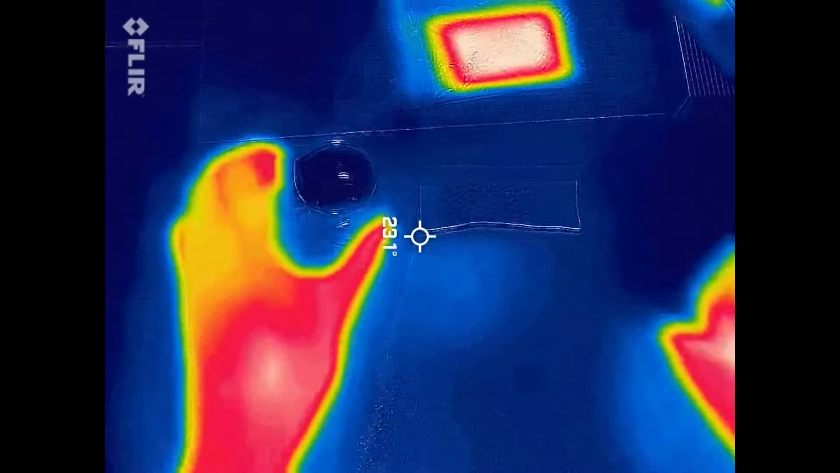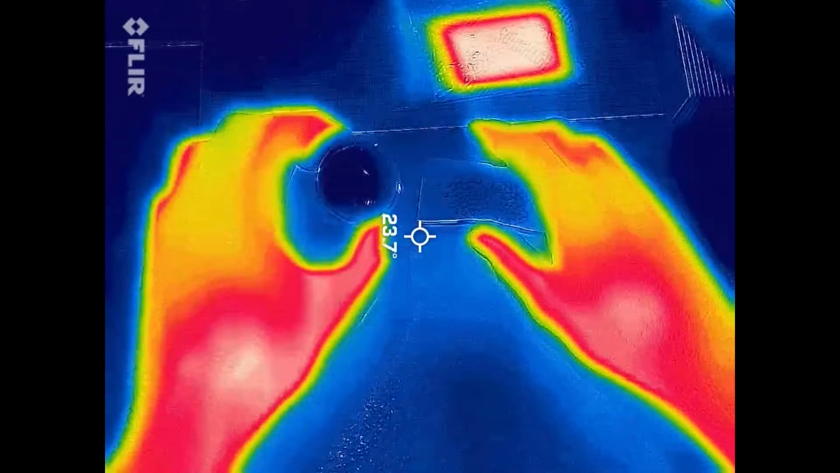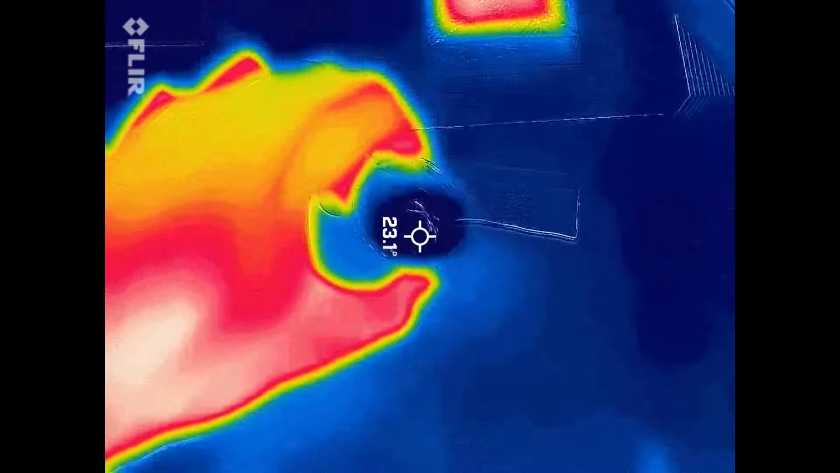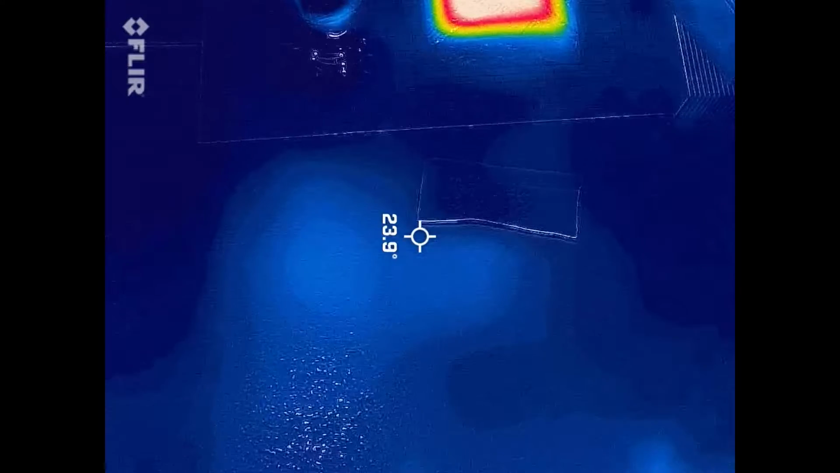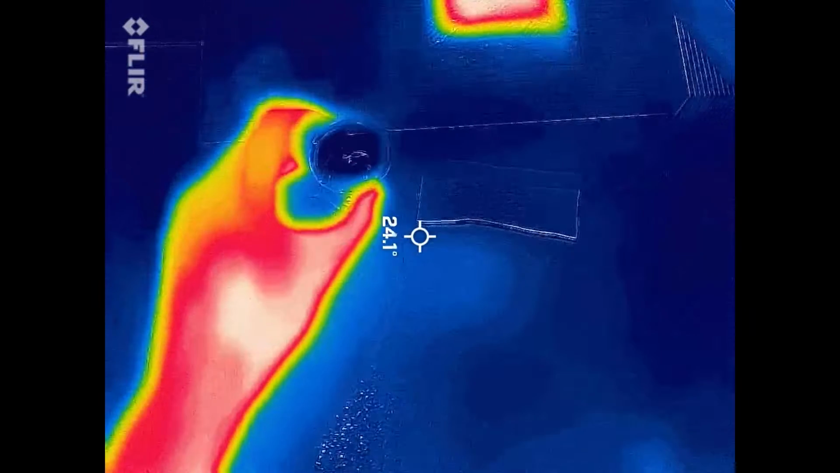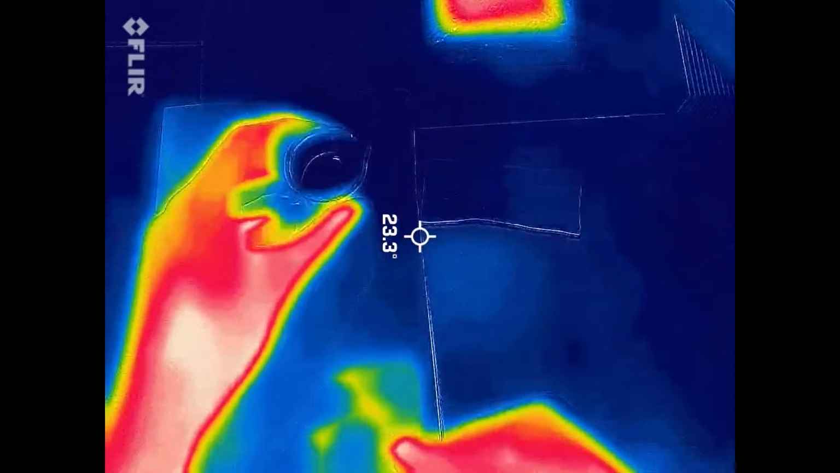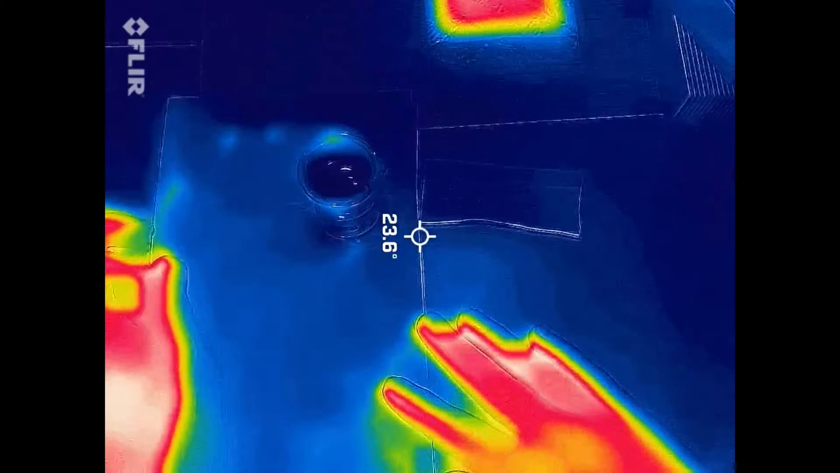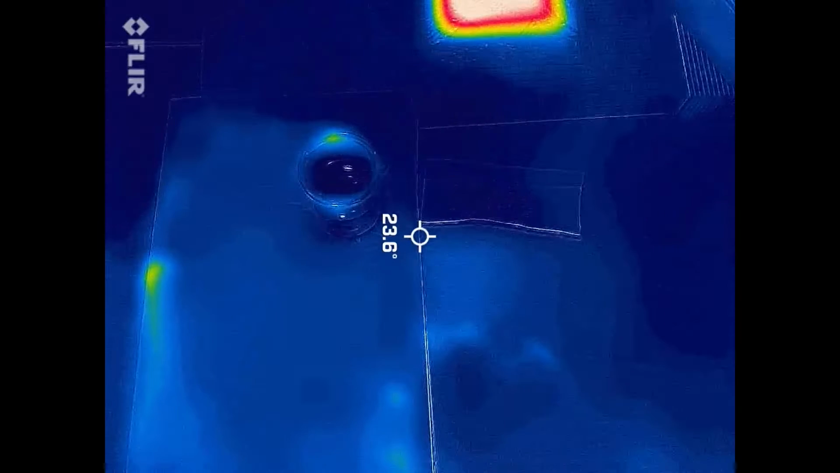So time to add the calcium ammonium nitrate to our water. Our water appears to be at around 23 degrees, and the calcium ammonium nitrate doesn't really matter. I'm going to put it on a piece of folded paper to prevent the cold from going into the tiles, or more like the heat from being extracted from the tiles.